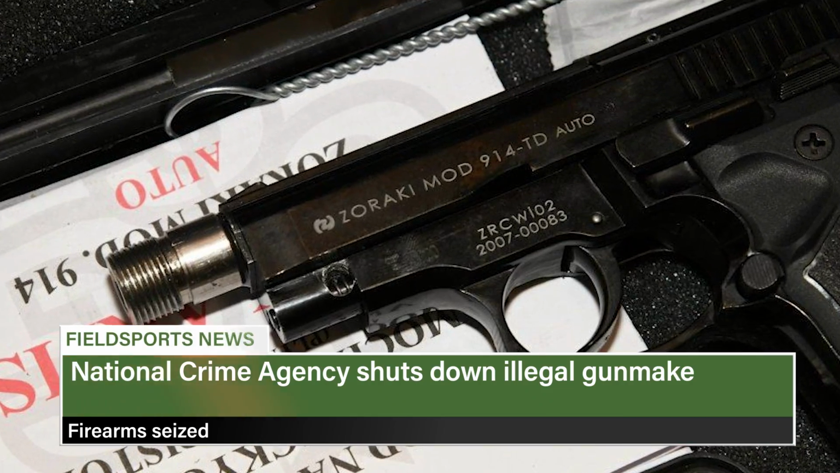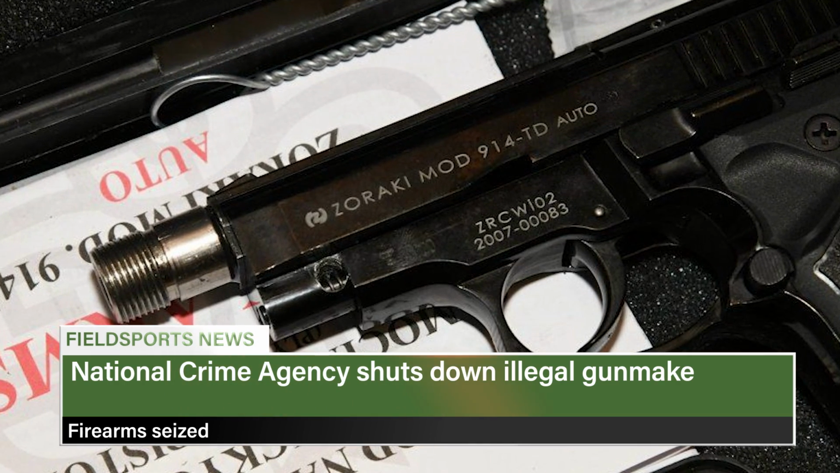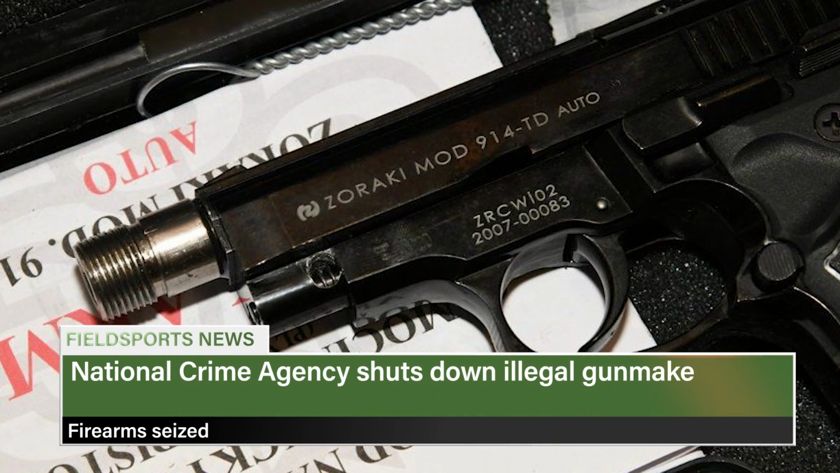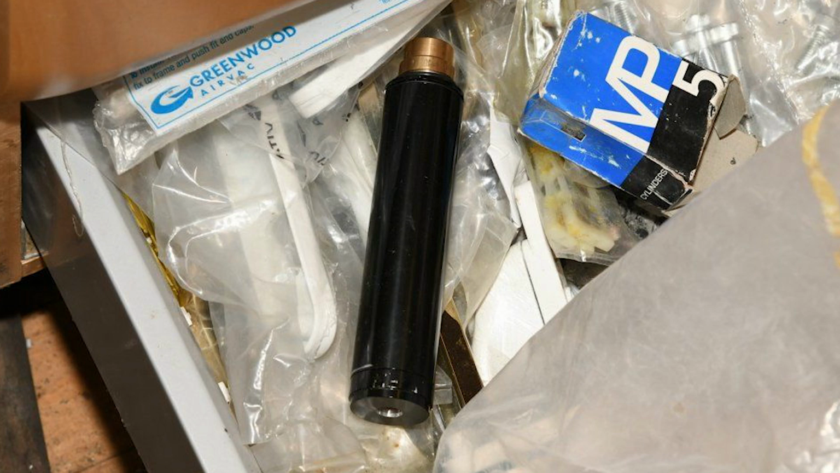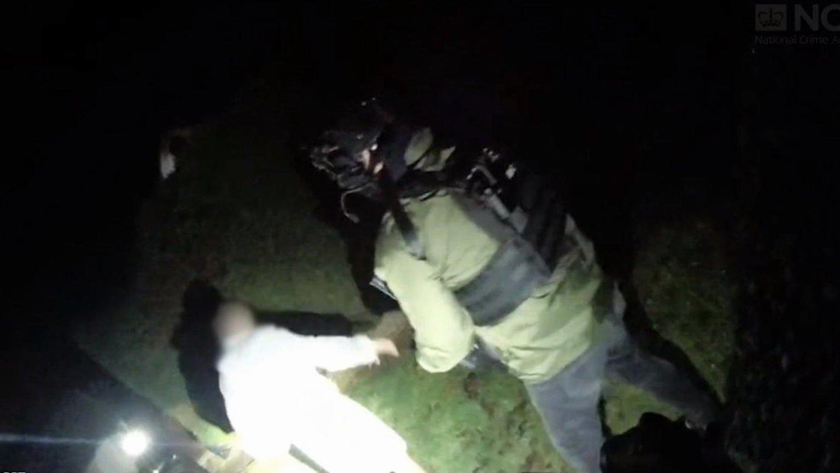Armed officers from the National Crime Agency have raided a suspected illegal gunmaker in a property near Hastings in Sussex. They recovered handguns, modified ammunition and what they call firearms conversion equipment from the property. Police say the raid is a significant outcome and add that the equipment could have been responsible for a significant number of firearms. A 46-year-old man was arrested on suspicion of firearms offences. He has been released while inquiries continue. Thanks to Steve Kearney for the story.